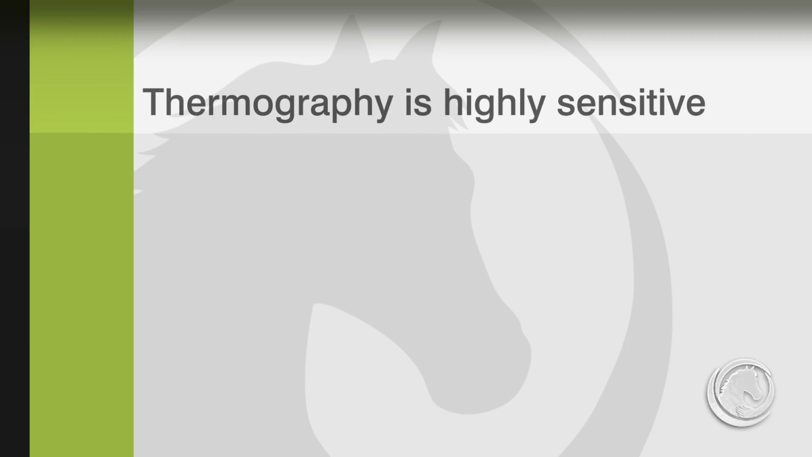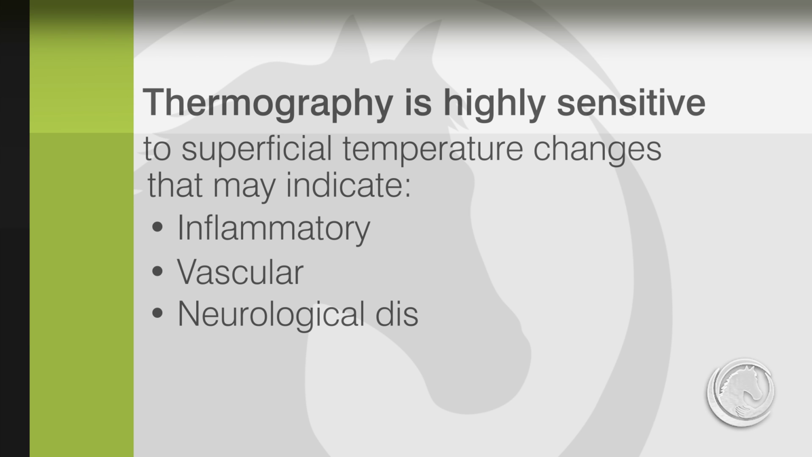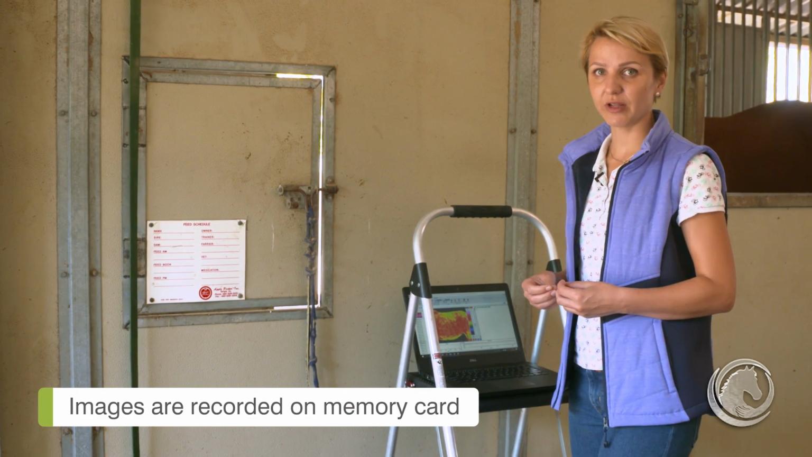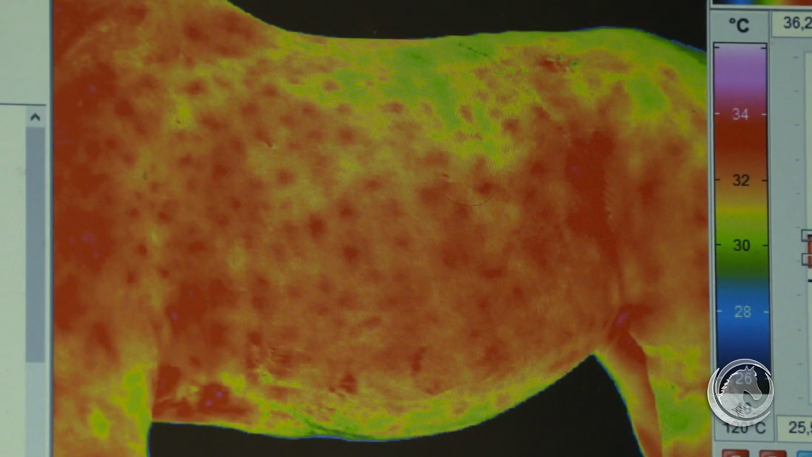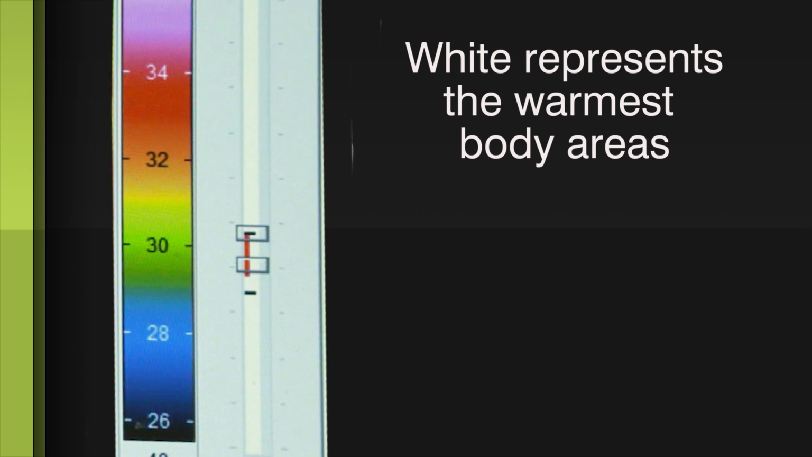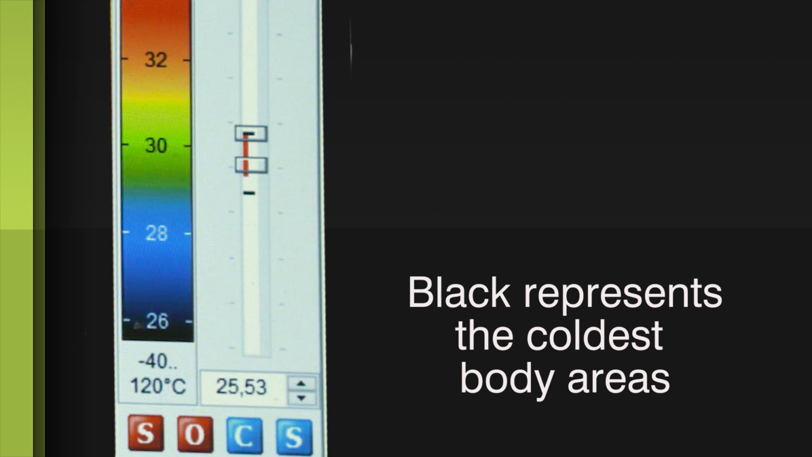It is highly sensitive to superficial temperature changes that may indicate inflammatory, vascular, or neurological disorders, or physiological responses to changing environmental conditions. Once we have recorded thermographic images on a memory card, then we interpret the images using the software. The result of a thermographic examination is called a thermogram, which creates a graphical temperature distribution map of the body's surface area. The color bars on the side of the screen illustrate the temperature pattern, with the white, red, and yellow colors being warm and moving down towards the cooler temperatures, represented in blue and black.